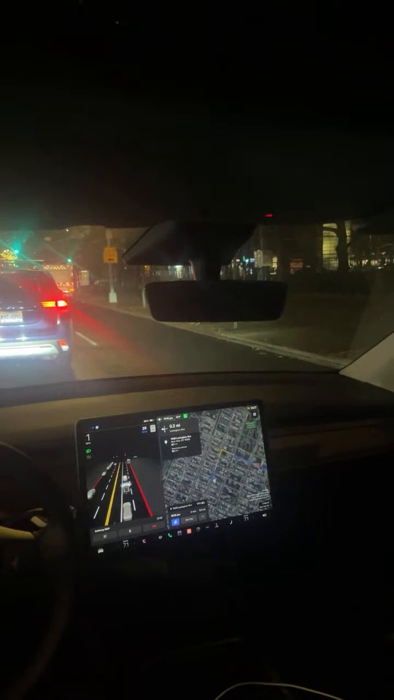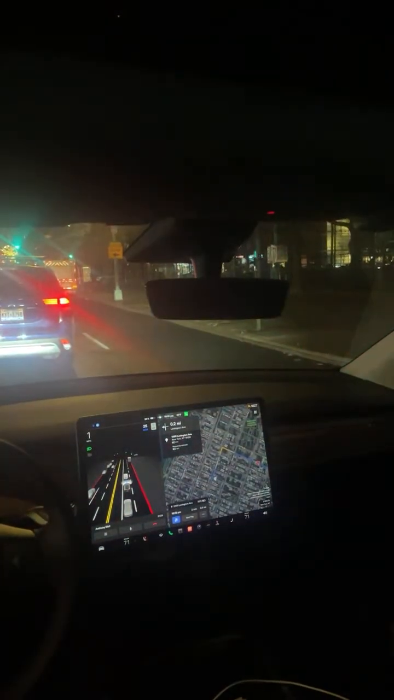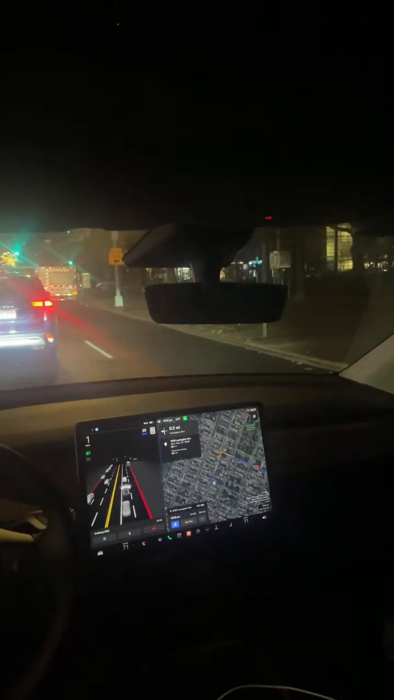All right, so we're going to the Y over on Lexington. So we're pretty close to our destination. It says 2 minutes. I believe I don't know what we left with. I think we left with 66% battery. So it says we're getting there with 60% battery. The trip's been 21 minutes.